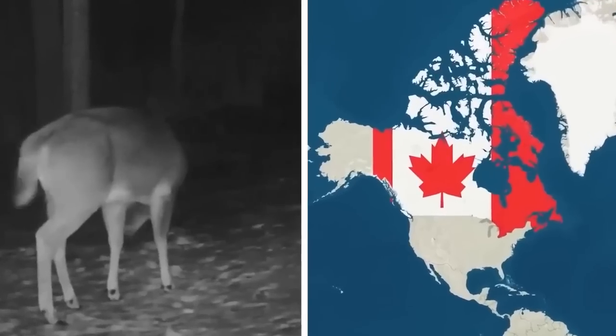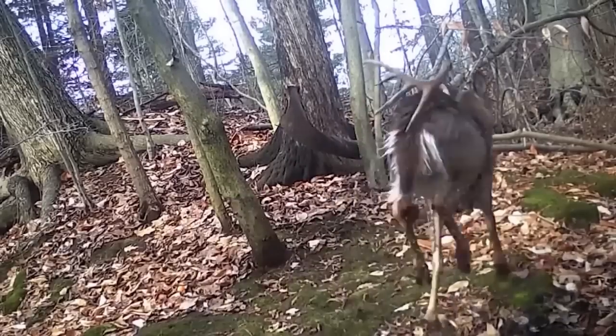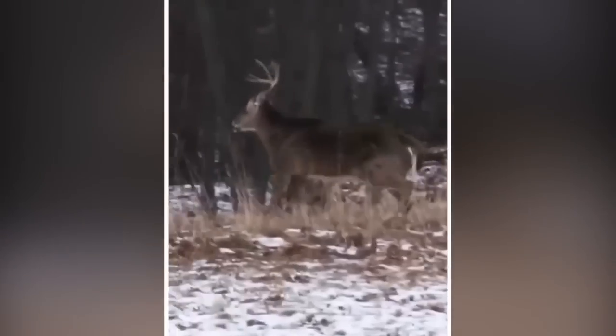So there was this male deer in Ottawa, Canada that got caught on camera losing its antlers. It might seem strange to us, but it's actually a regular thing for male deer to lose their antlers in winter to make way for new ones. The shedding process usually happens from late winter to early spring. It was funny to see that the deer in the video seemed surprised by what was happening and ran away looking confused.